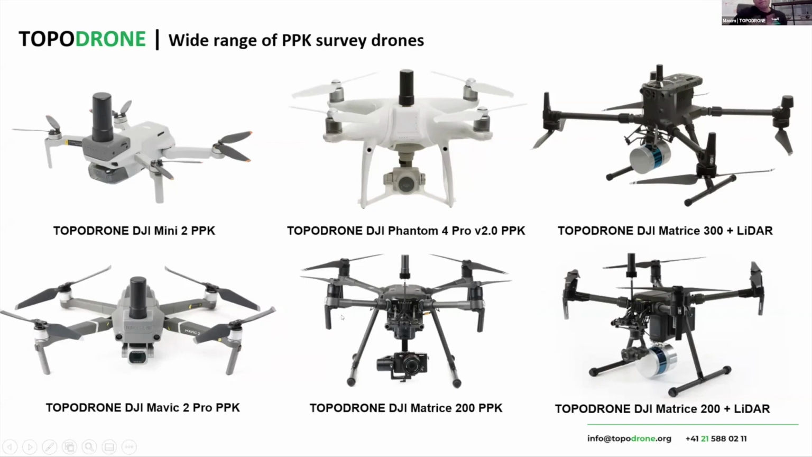So right now we provide equipment for high precision survey which can be installed on any drone, from the Mavic Mini, and I think it's a very good solution.